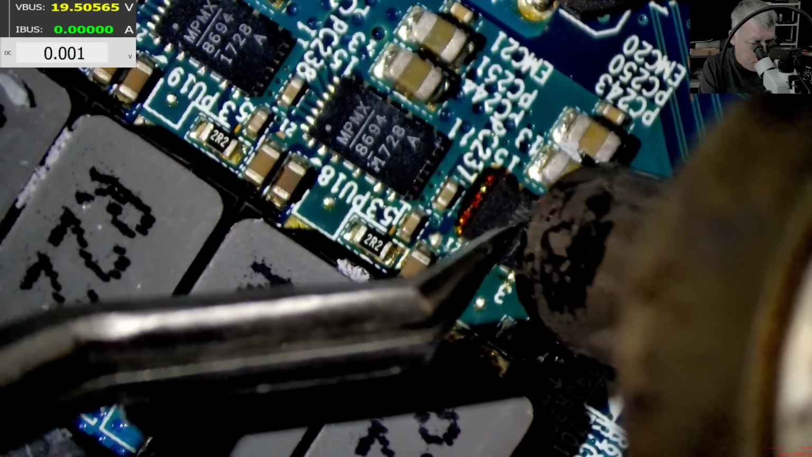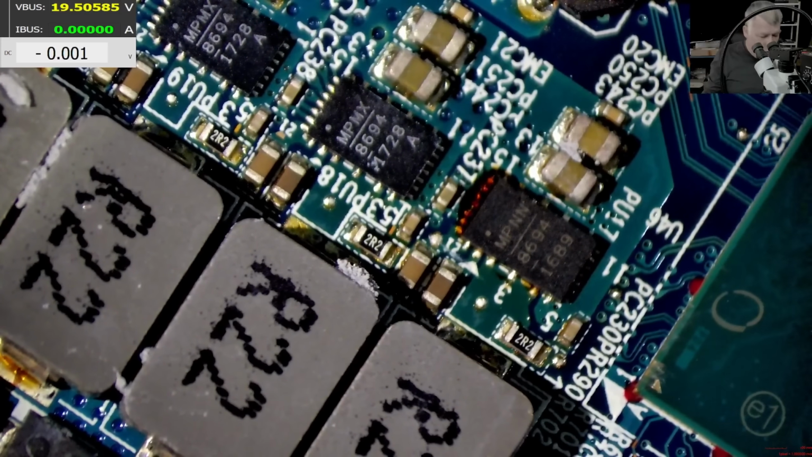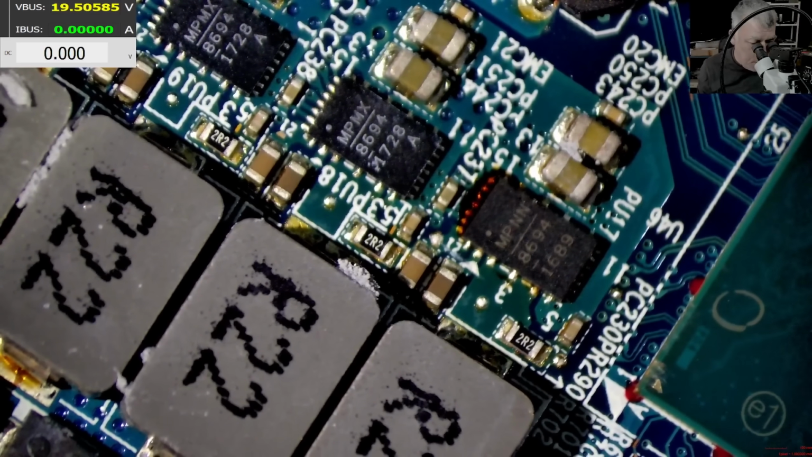And the chip is soldered. Perfect. Yeah, that's all.